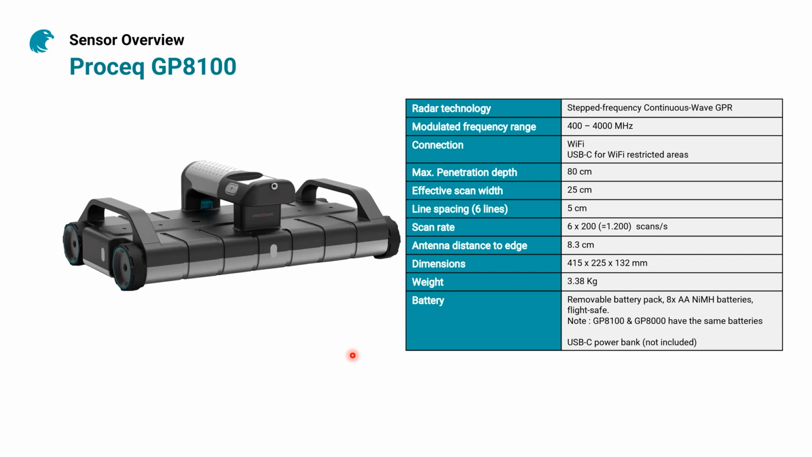The effective scan width is 25 centimeters, and the most important is the line spacing of 5 centimeters. I will explain to you later on why this is important. Scan rate, as we said before, is 1,200 scans per second, so the unit is capable of collecting data very, very fast. The distance of the antenna to the edge is 8.3 centimeters, so that means you can get quite close to narrow areas or edges. And weight and dimensions are just given below in case you need them.